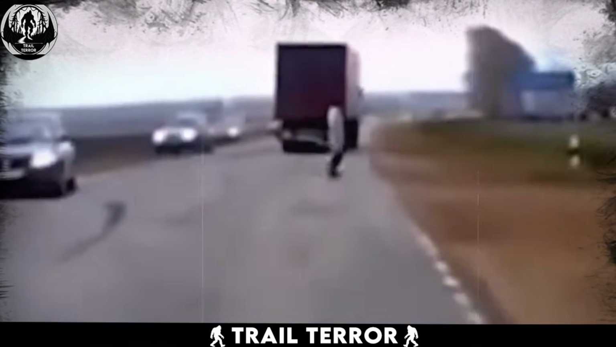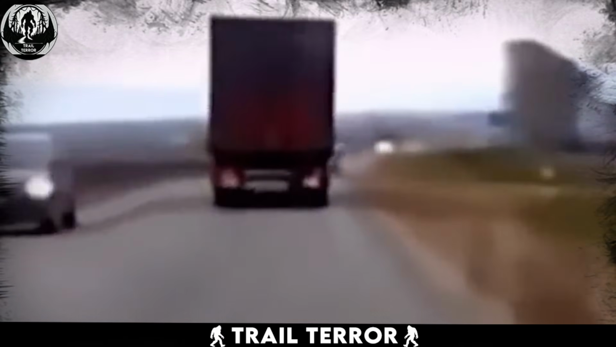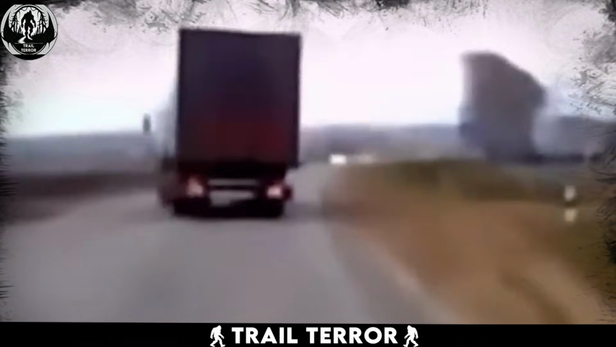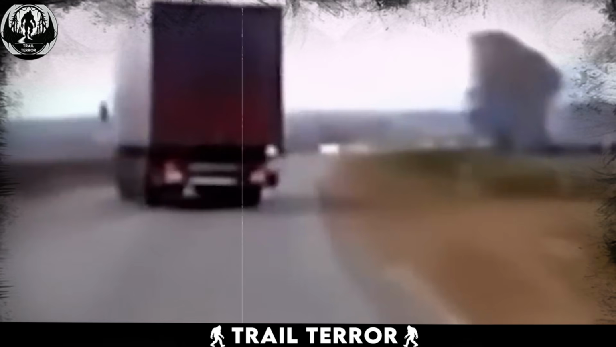The suddenness of his appearance raises questions, as he was definitely not visible before. This unusual occurrence gives the impression that the man might have teleported onto the road, although this seems far-fetched. The video leaves me with a strange feeling, primarily due to the inexplicable appearance of the man in the lab coat. The incident seems to defy logical explanation, adding a sense of wonder and unease.